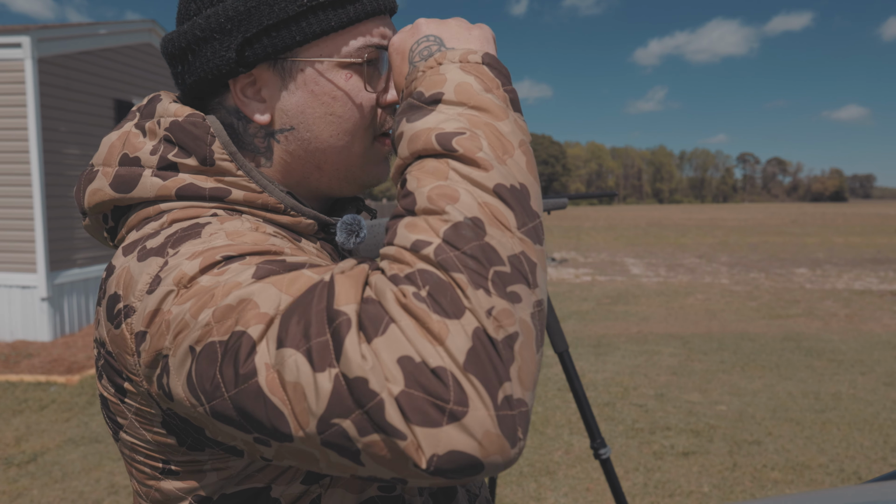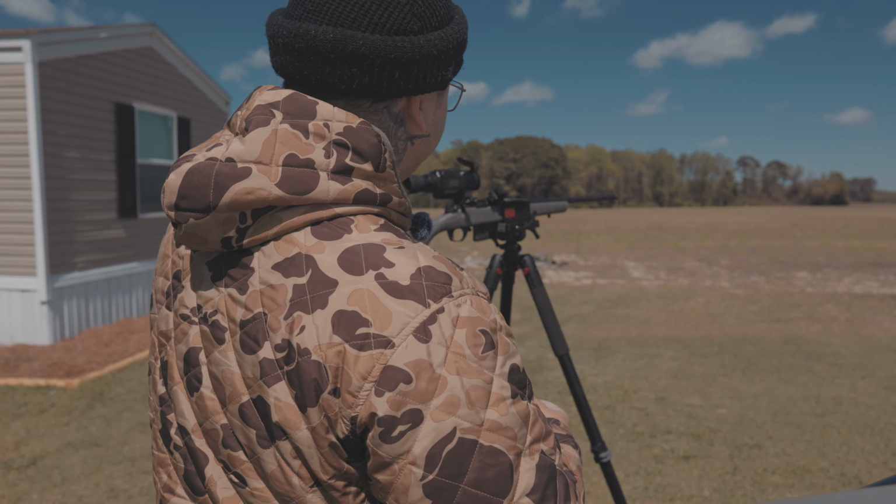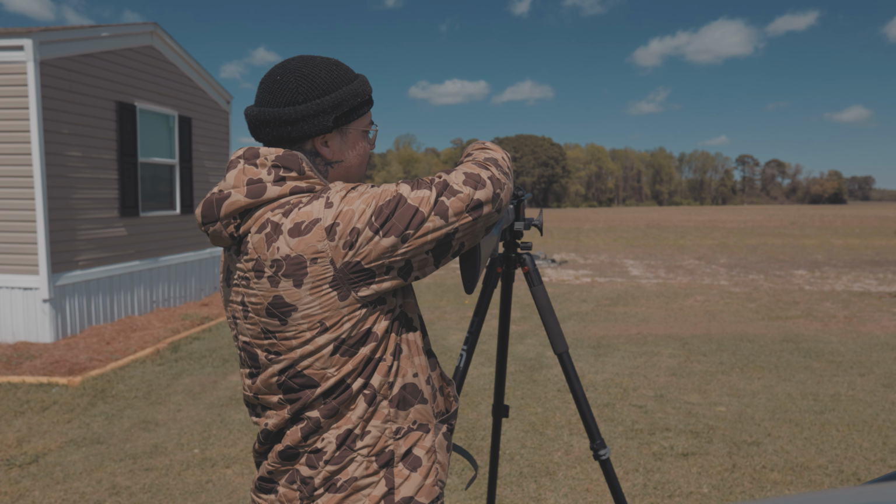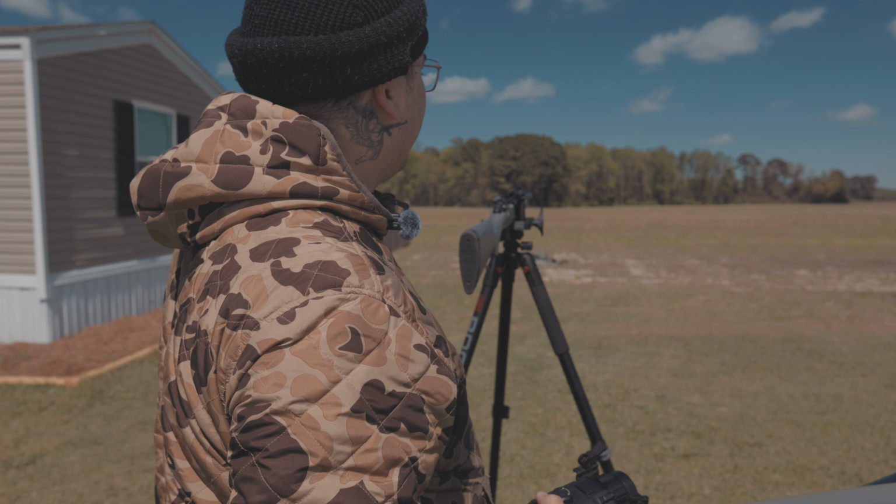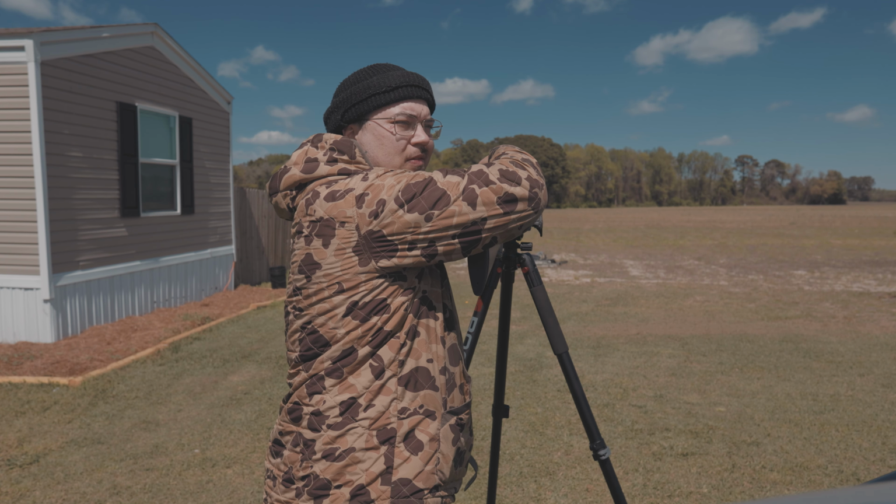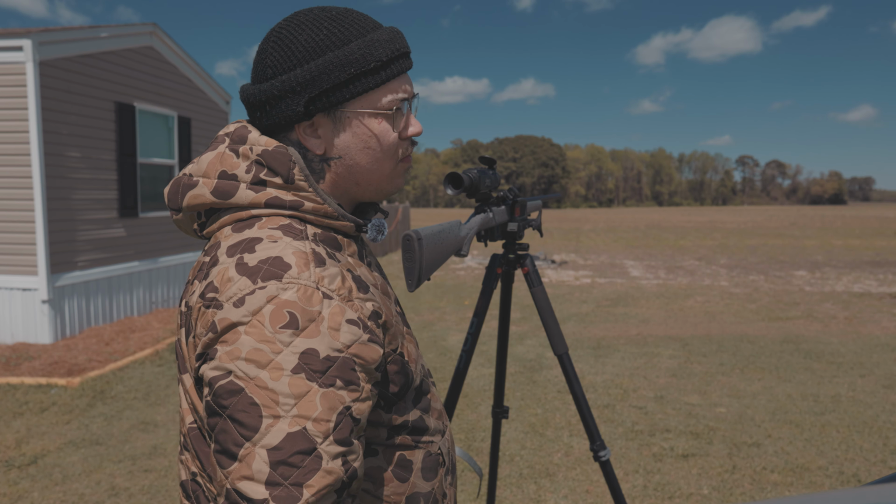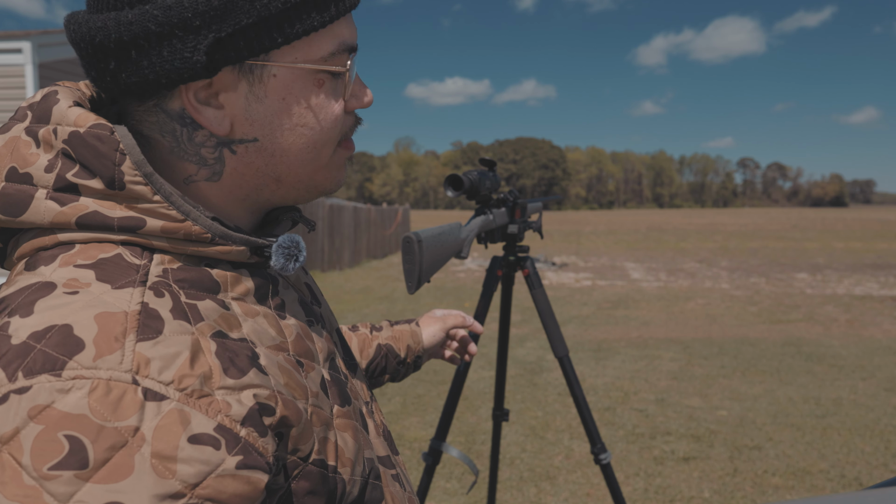I'll take it off, hold it like this, and then whenever I see something that I want to shoot, it's pretty simple. Just a cantilever mount. Take it off, put it back in the same spot, clamp it down until it makes a little click, and you're back on.